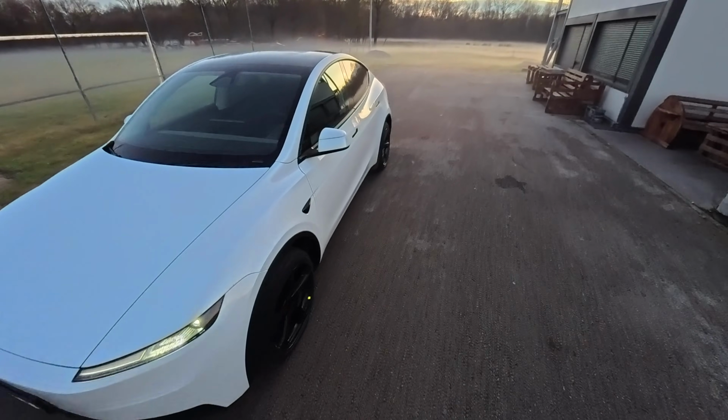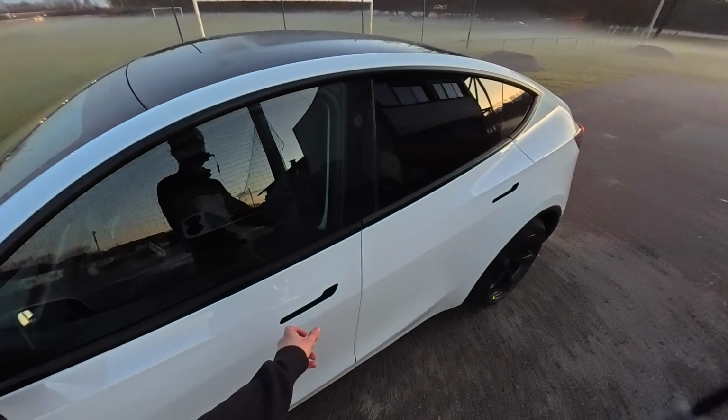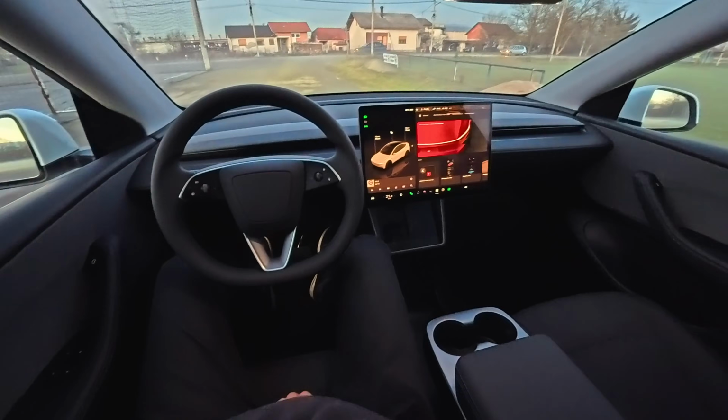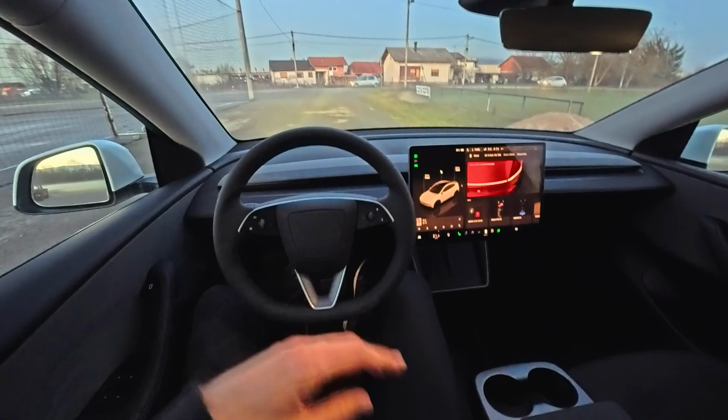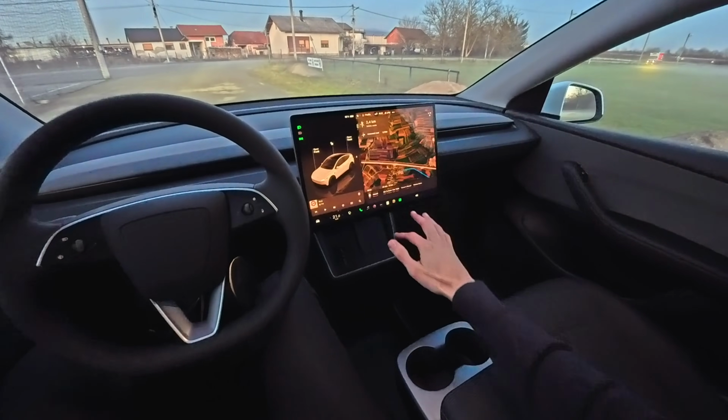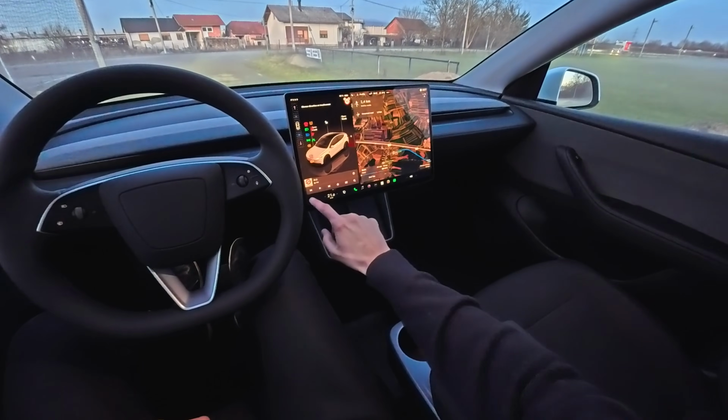We're gonna jump into the car. I need to return this car to Tesla. It's their demo vehicle. They work until 5. And we're going to take it for a ride. Now, I wanted to demonstrate these headlights in pitch black, but I guess that's not happening. But I guess this will do.